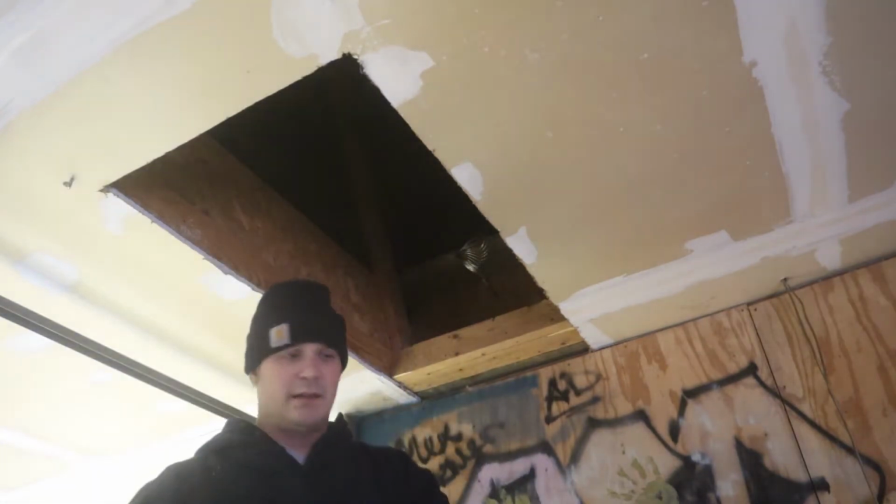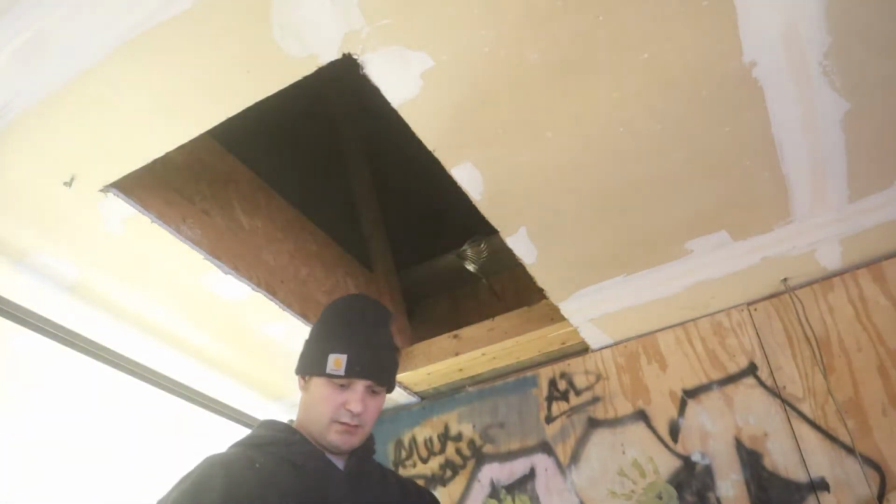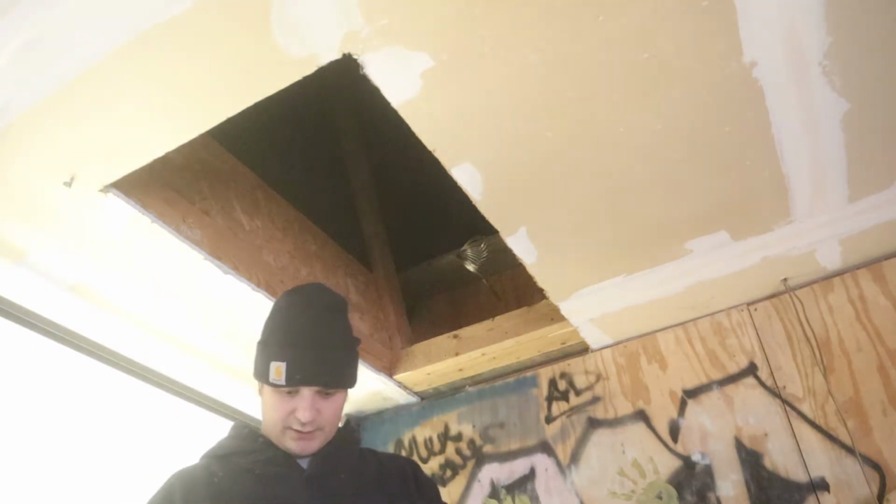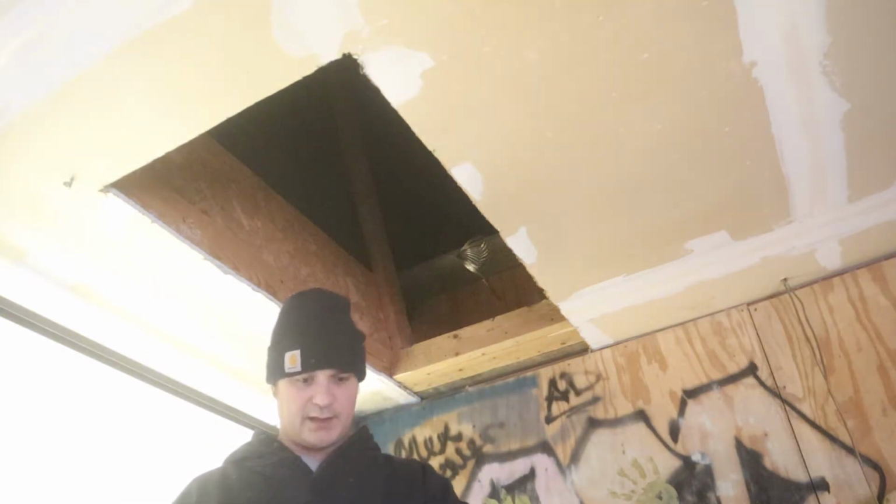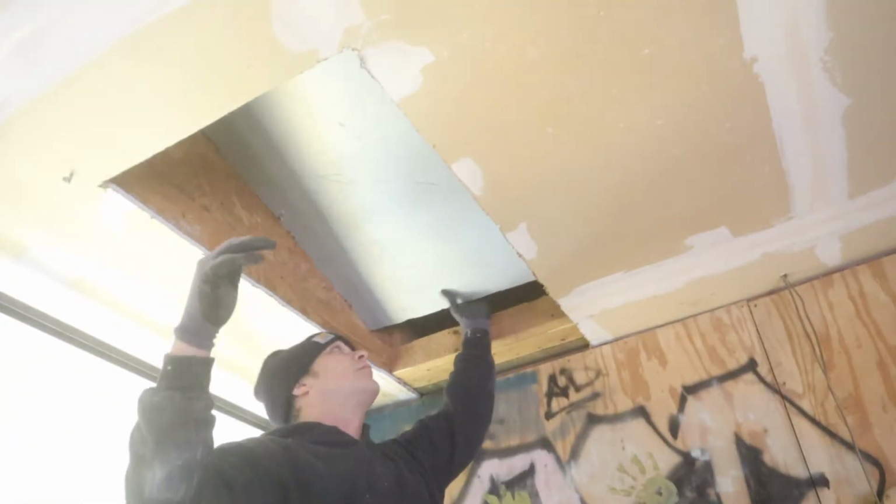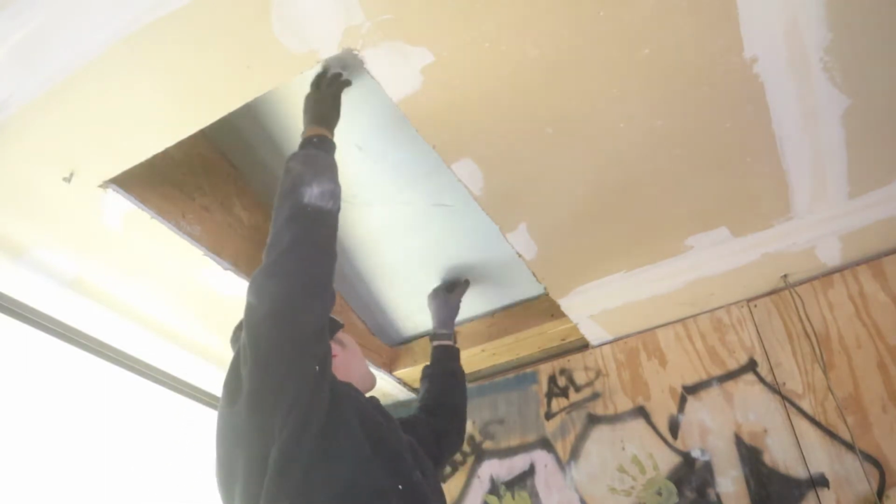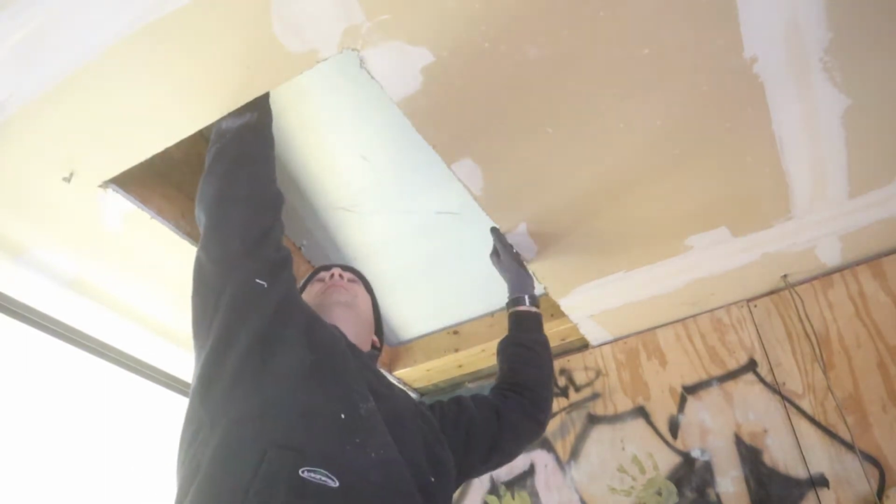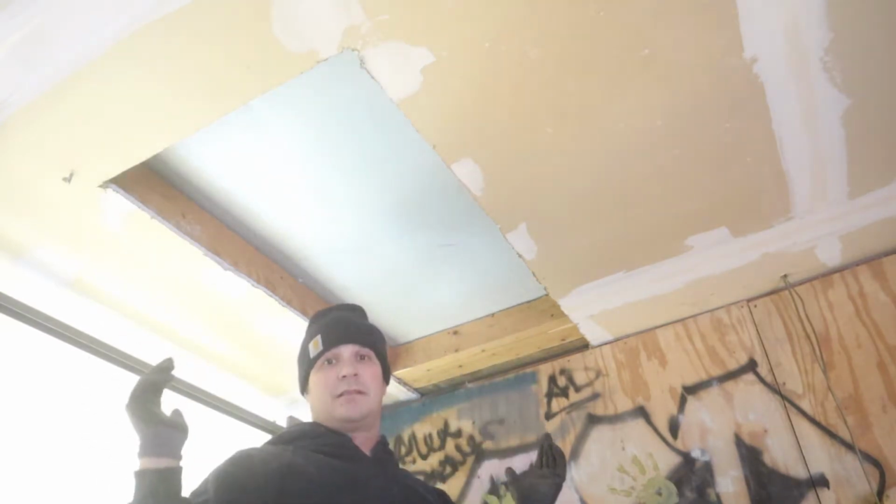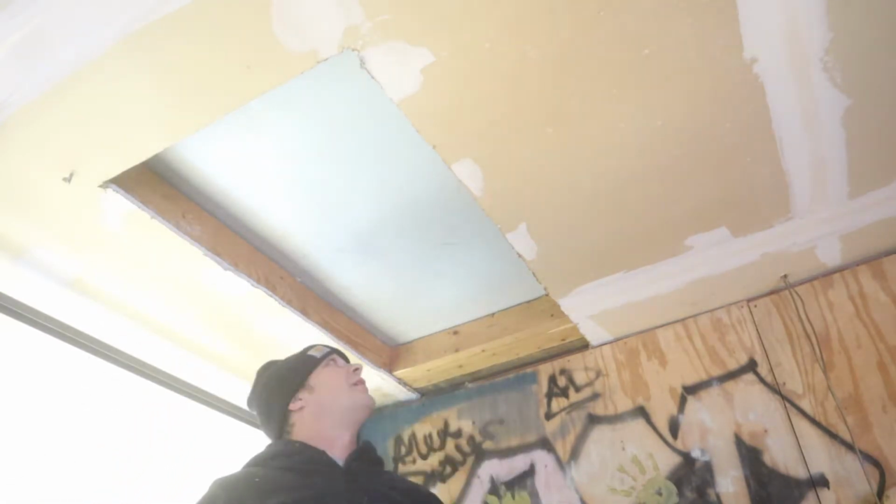Apparently, I made it... no. My cut angles out like that, so I have to take a good 1/4 inch off of this. Now I took a 1/4 inch off to one side. It's a little crooked. Alright, that's what we wanted.